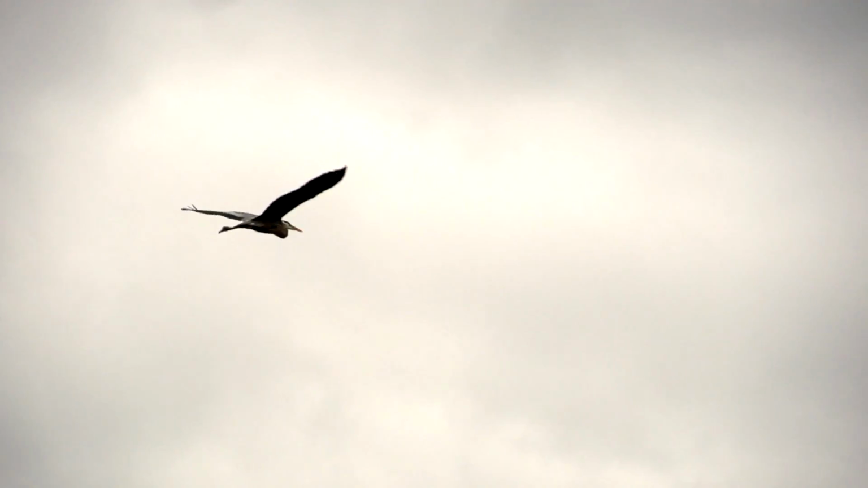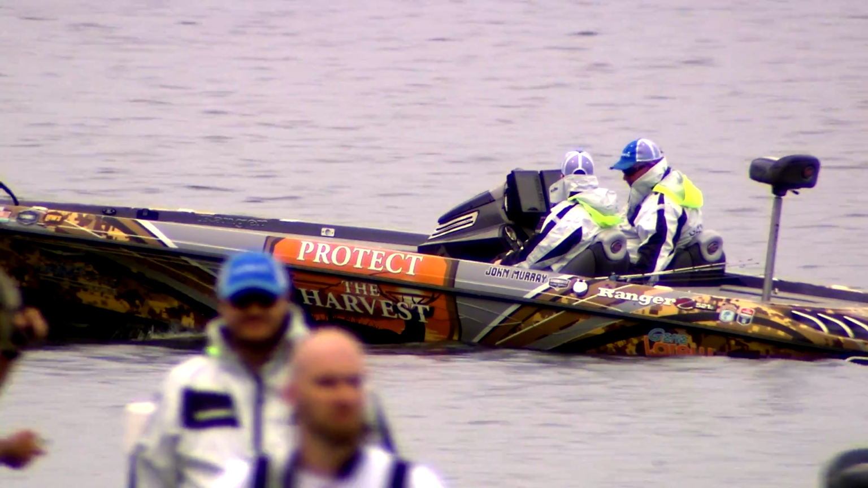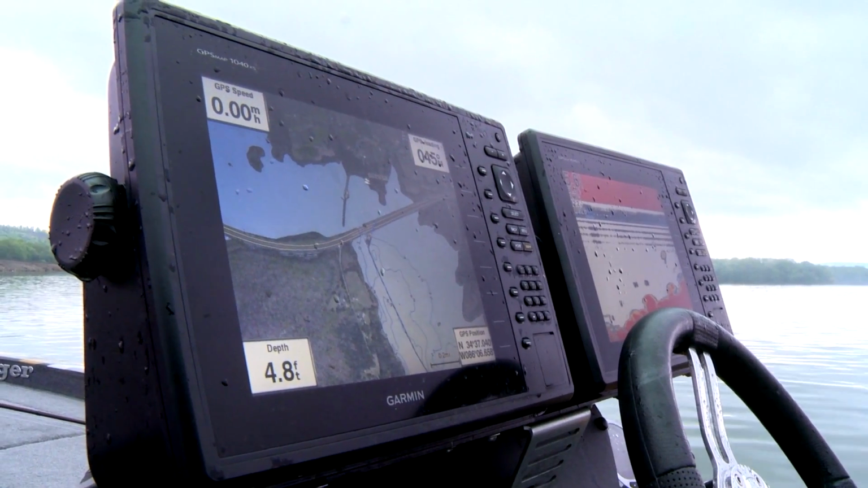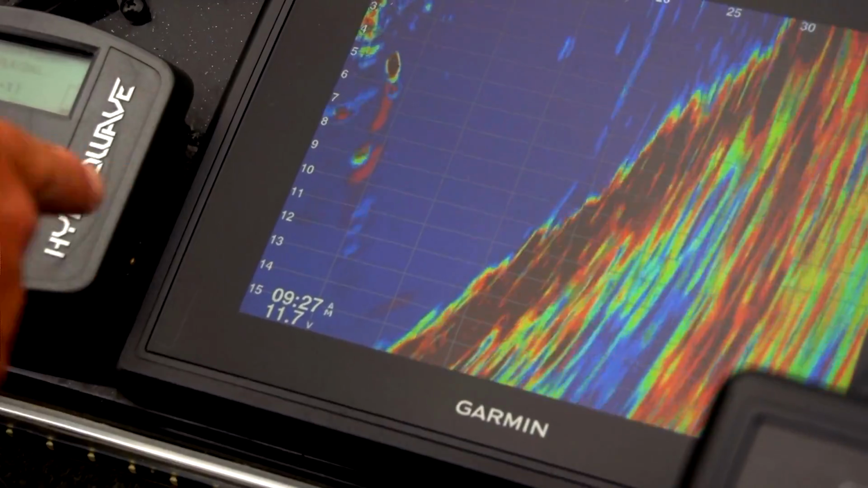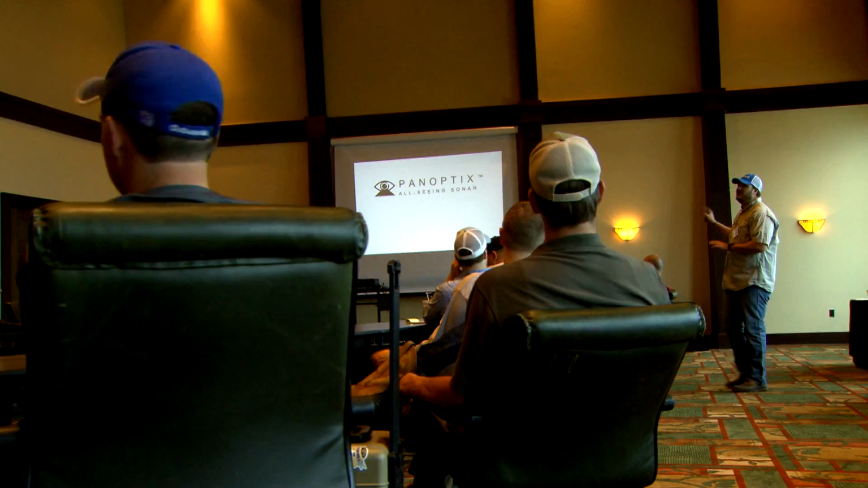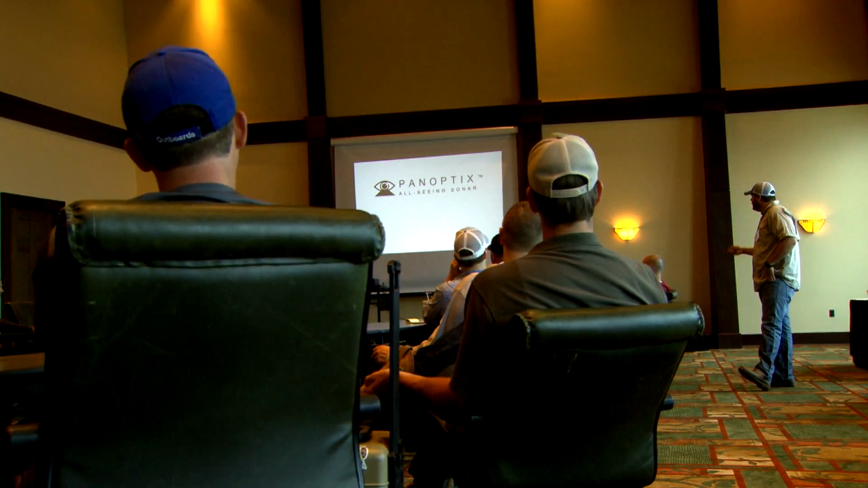Welcome back to Lake Guntersville here in Alabama. Garmin has unleashed their pro staff onto the water with Garmin's newest and most innovative electronics. The newest addition being Garmin's Panoptix all-seeing sonar. Well, we're here on Lake Guntersville in Alabama. It's a beautiful lake, it's a great fishery. We decided to bring some of our pros here, along with a handful of outdoor writers, and we just wanted to show them our new lineup of gear.